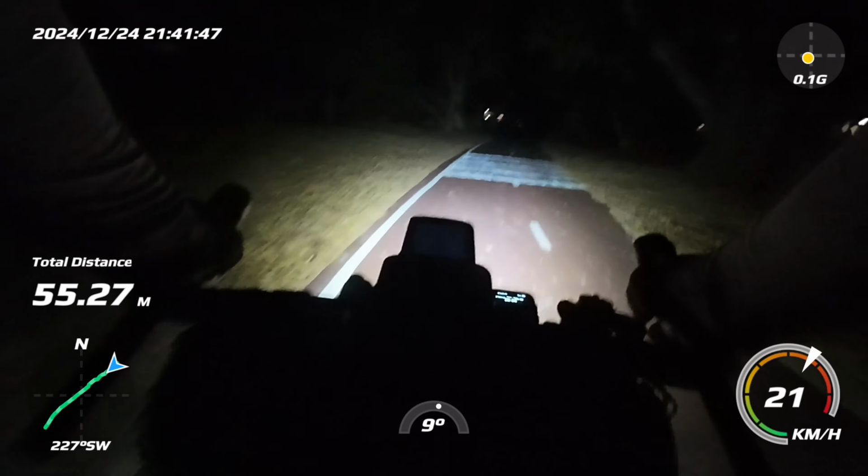We are on the other side of the city, on the PSP, on our way to Fremantle.